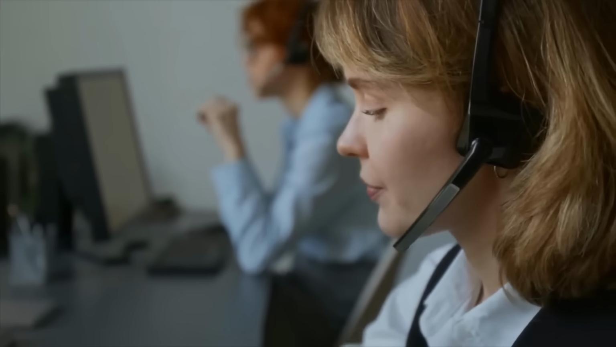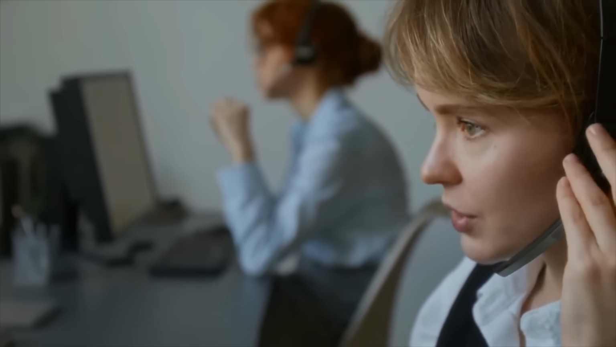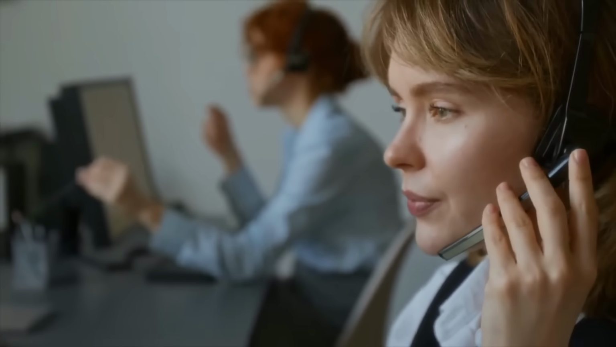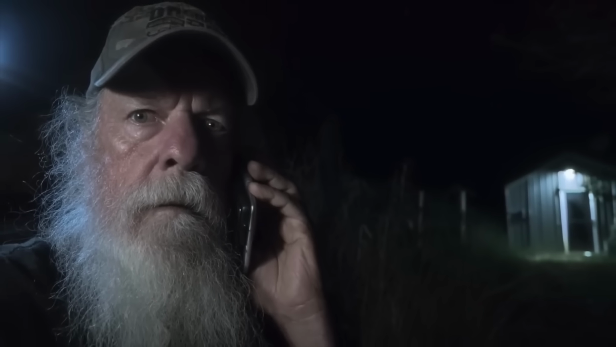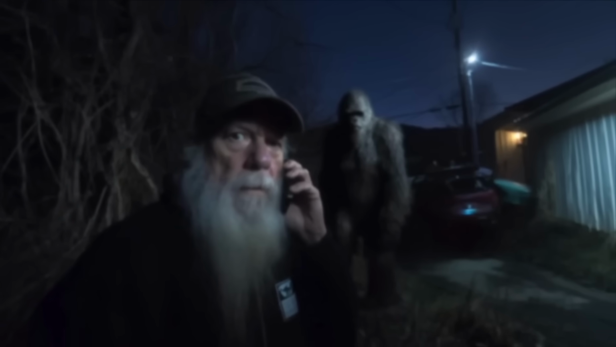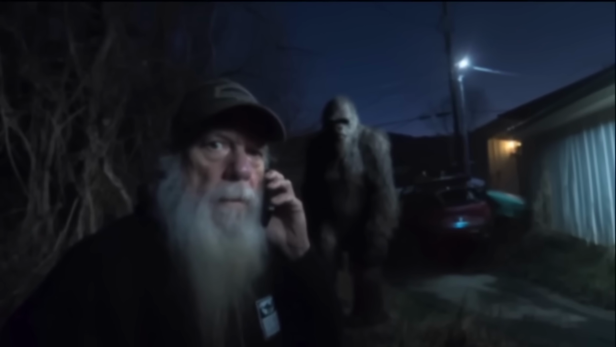In 1996, a frantic 911 call from Washington's Kitsap Peninsula would leave police stunned. A local resident reported that something was crawling around his backyard late at night. The dispatcher pressed him for details. Was it a person or an animal? But the man really couldn't answer. He simply did not know. Suddenly, in the middle of the call, panic erupted. The figure was back, standing nearly 7 feet tall in his yard.